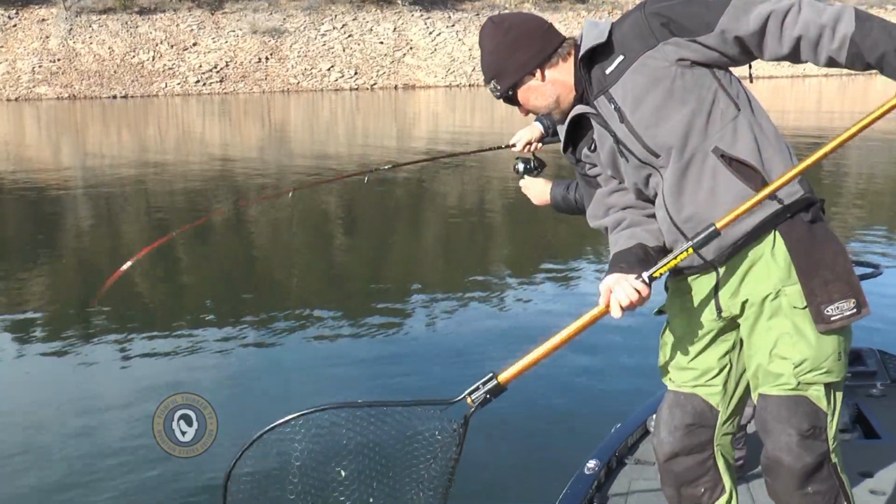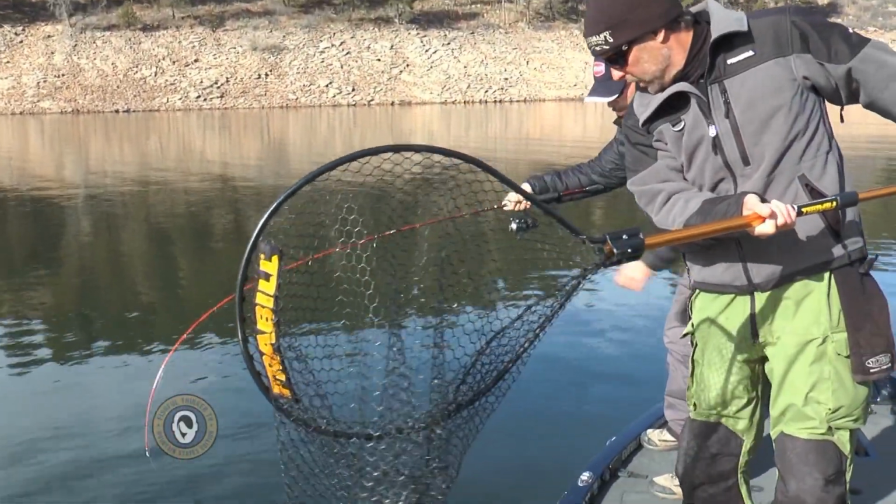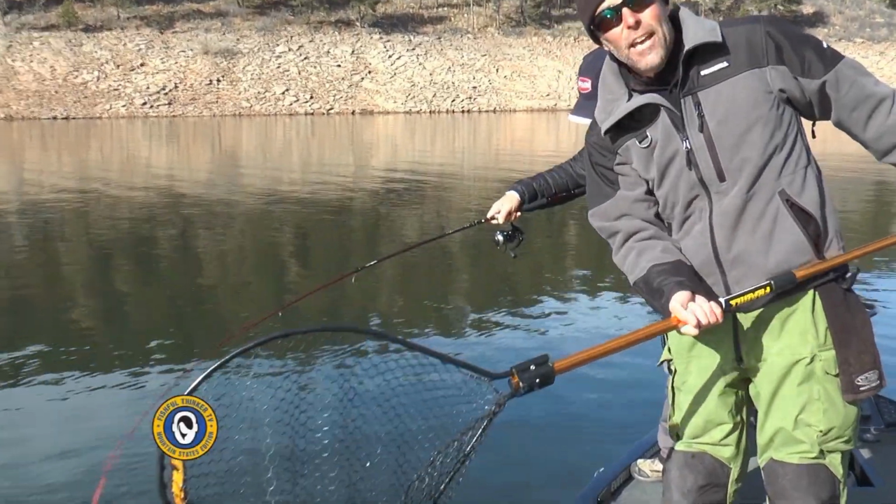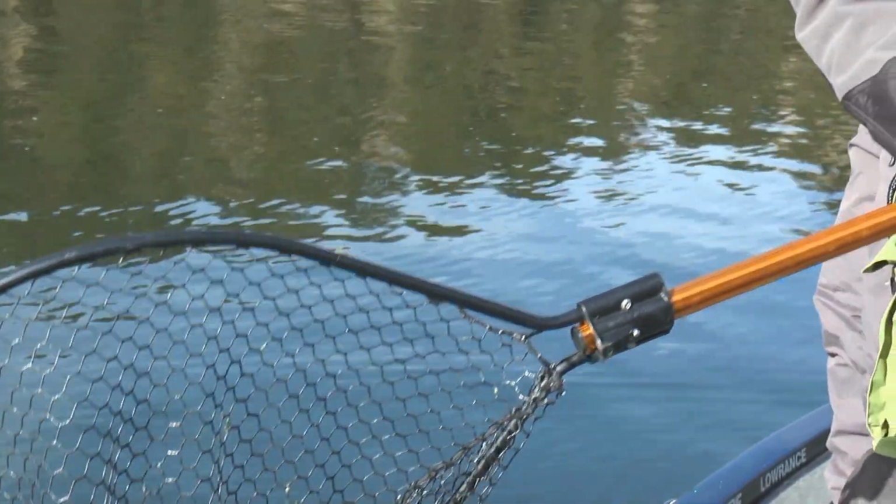Yeah, there's a nice one here, guys. This is more what we're looking for, and we're gonna let him burn out just a minute there. I don't wanna get crazy with the net. As you saw, I got excited and netted that other one a little early. That's a good sized trout, guys.